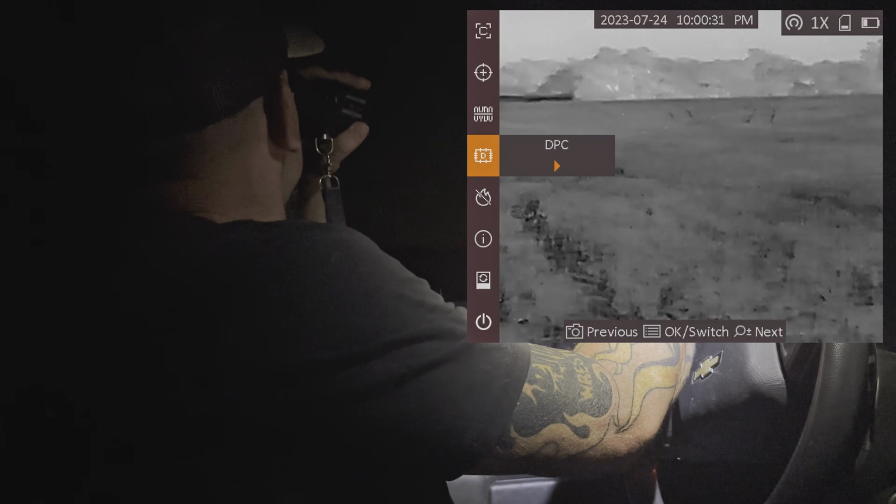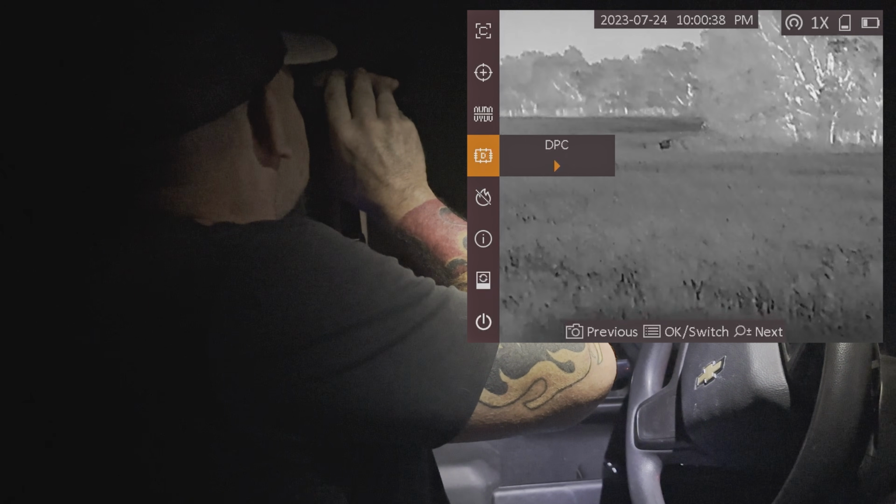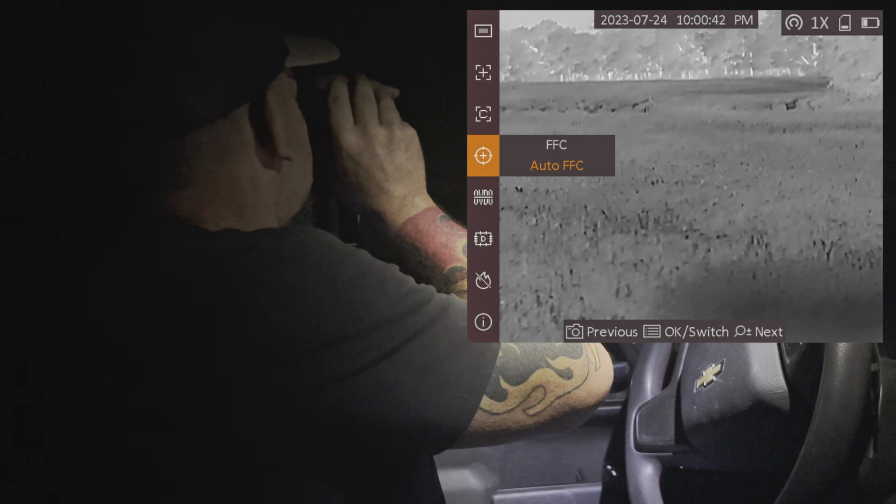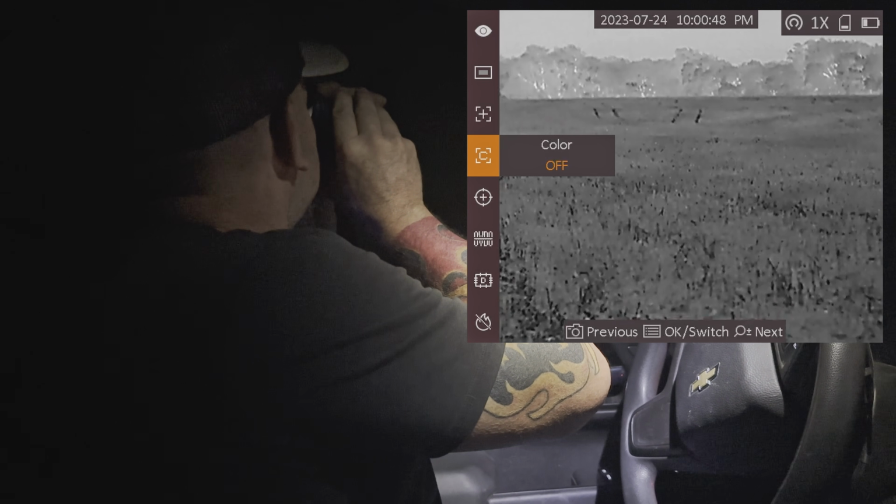Your DPC, that's if you get a dead pixel, you can go in, and we can go into more detail about that type of stuff later if a guy wants. These are things like the flat field correction, you have that on auto. That's just going to do your auto correcting for temperature, humidity, and stuff like that.